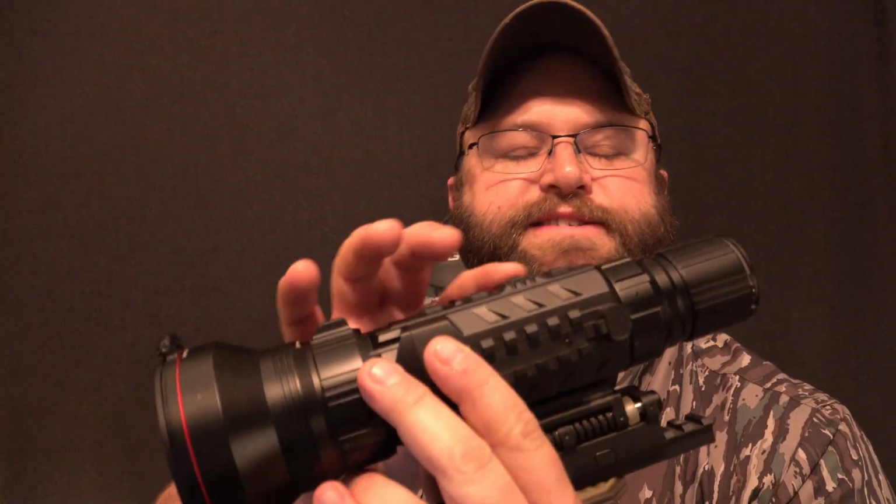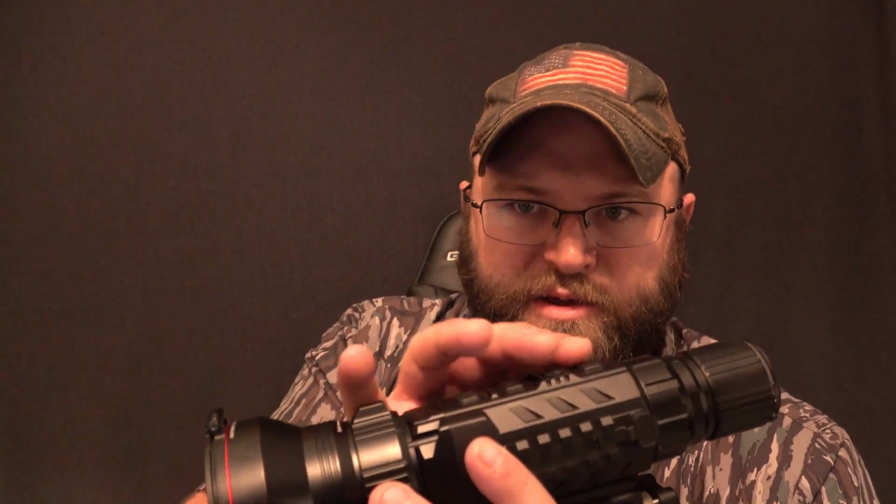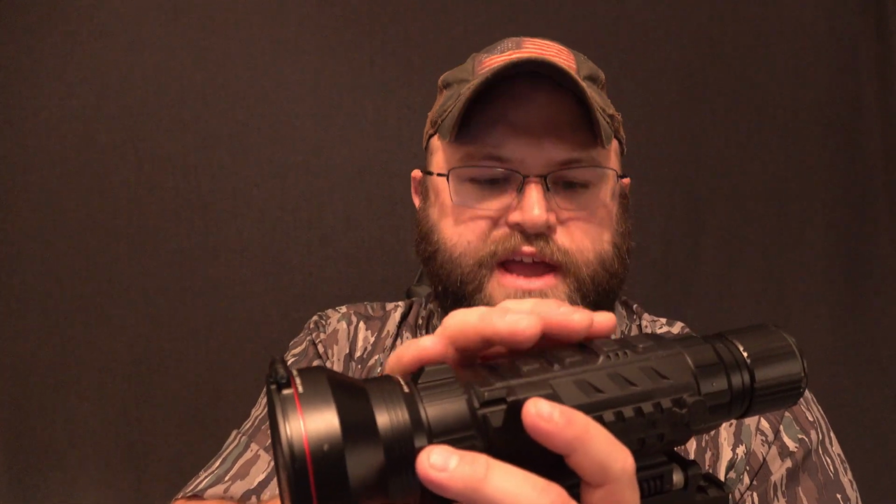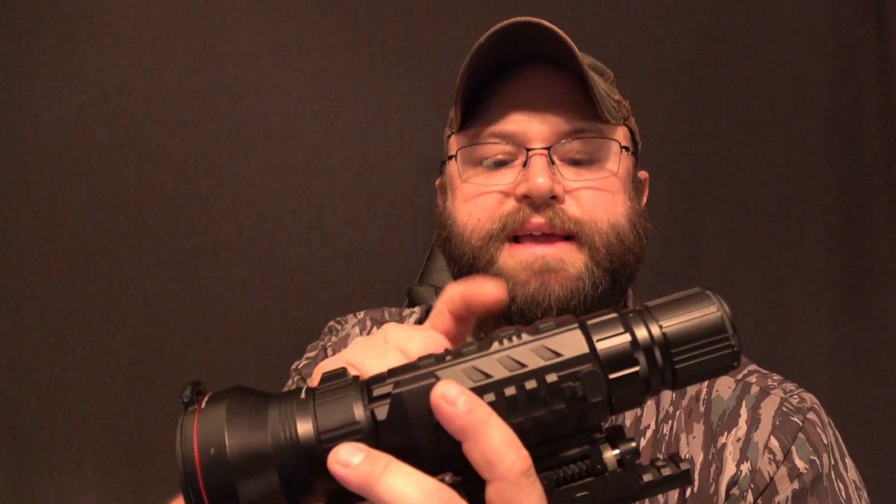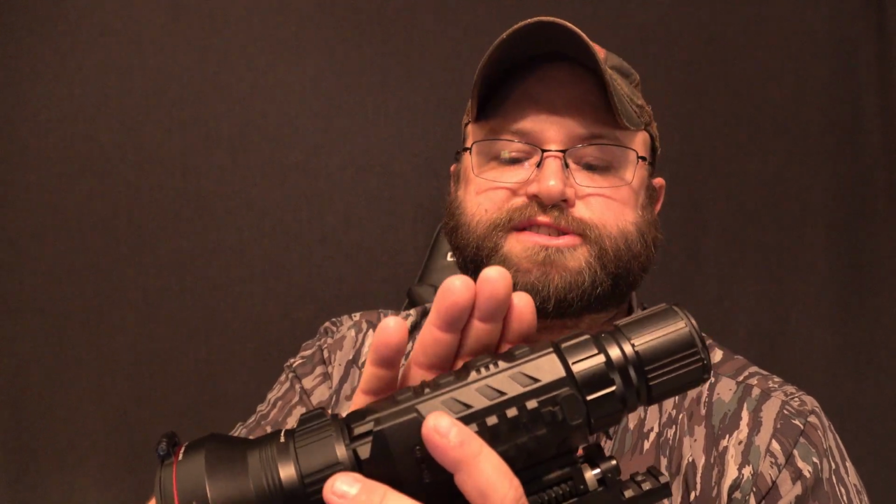Very simple, very intuitive. With this raised up middle button, it does make it a whole lot easier to figure out exactly where you are and then reference everything else off of that. So again, great design on your buttons, iRay, keep this up. This is how these should be if you're going to go in the 4-in-a-row button lineup.